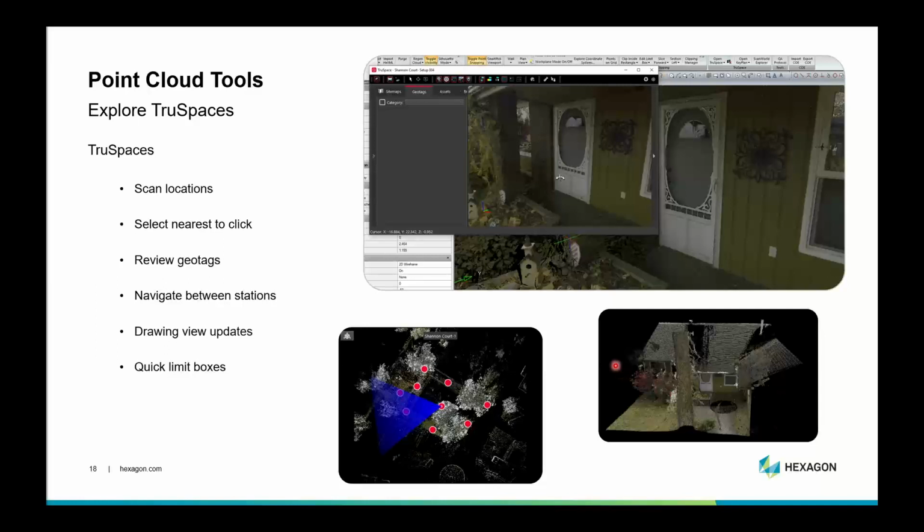This is very good if you're working in a very dense area and you kind of have to navigate your way through visually through the scanned stations and then apply that limit box.